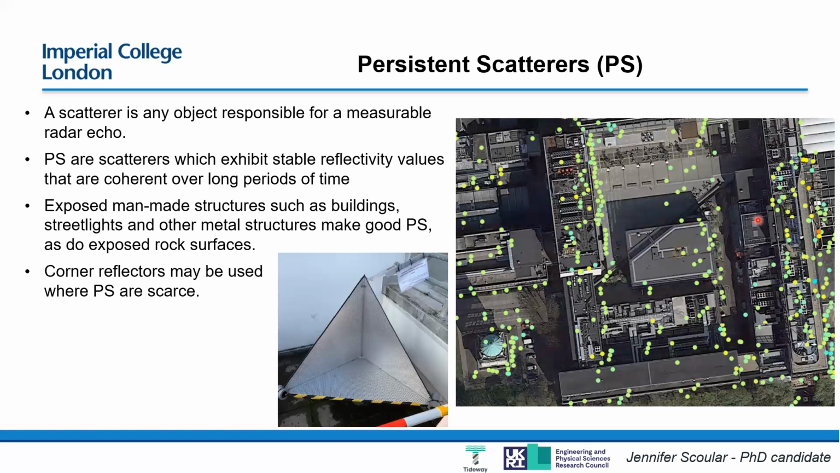So by picking out these persistent scatterers, working out where they are, we can account for a lot of the other potential sources of error in our InSAR data processing. And as a result, we get these very accurate, often millimetric accurate measurements wherever a persistent scatterer is present. If we don't have any persistent scatterers, and we have the foresight to, we can put them in at an early stage in the project.